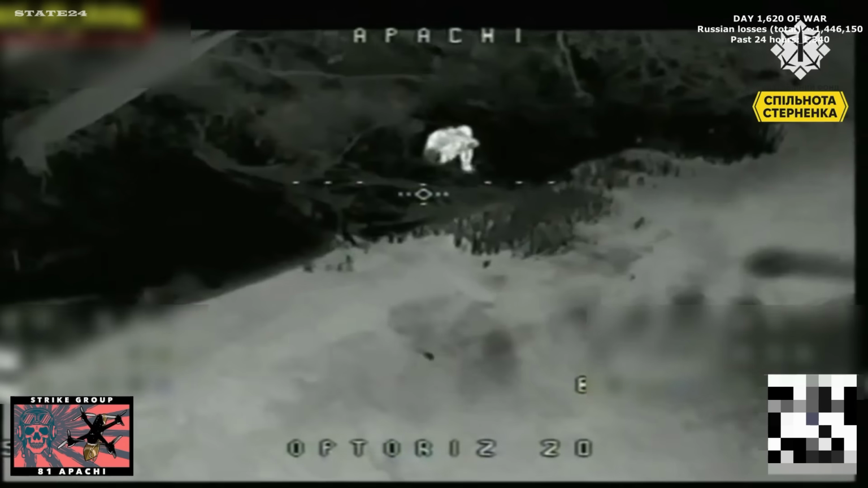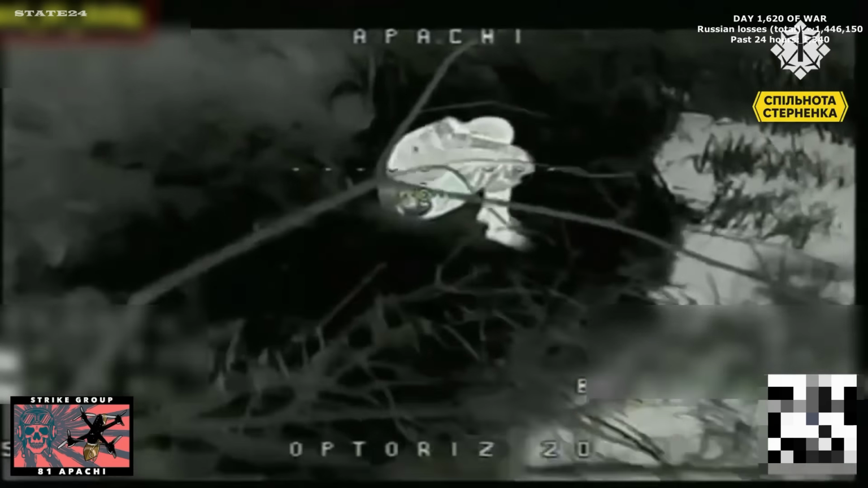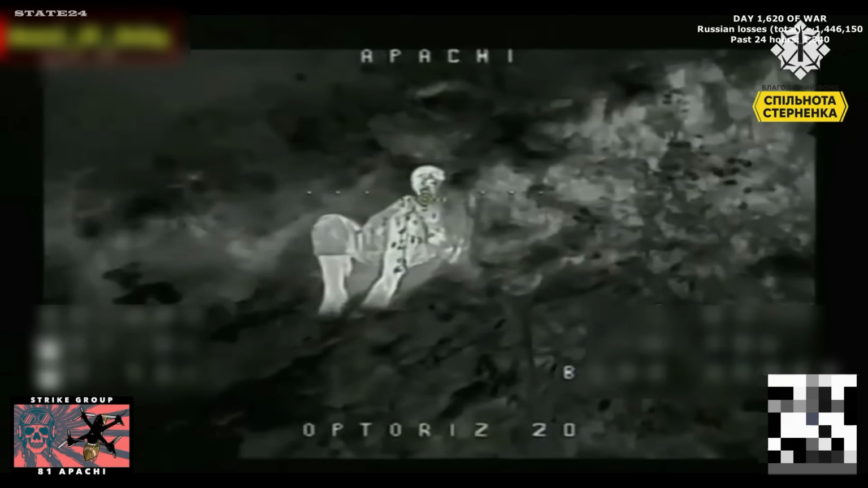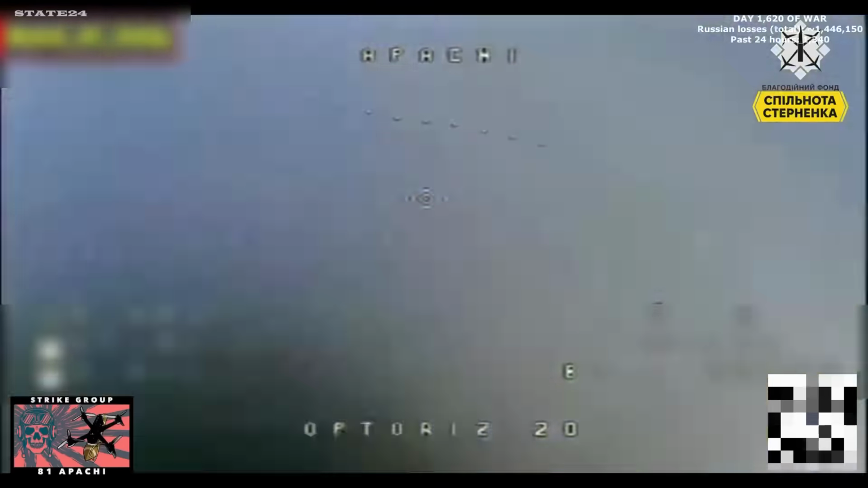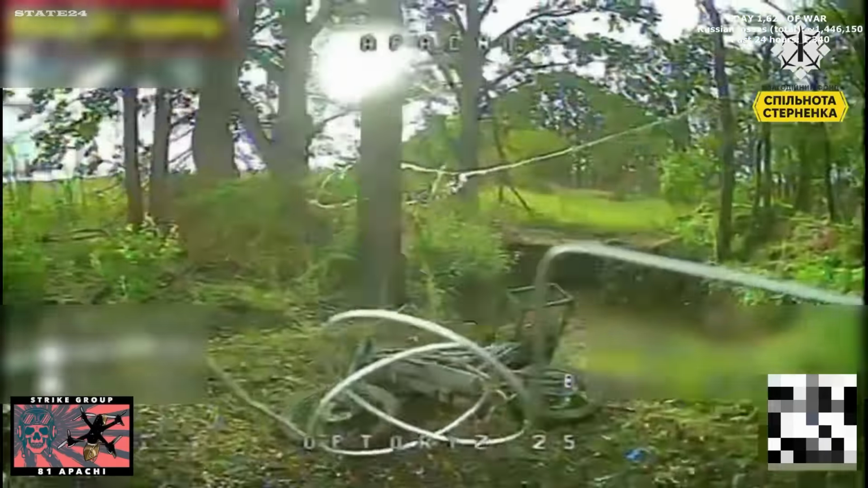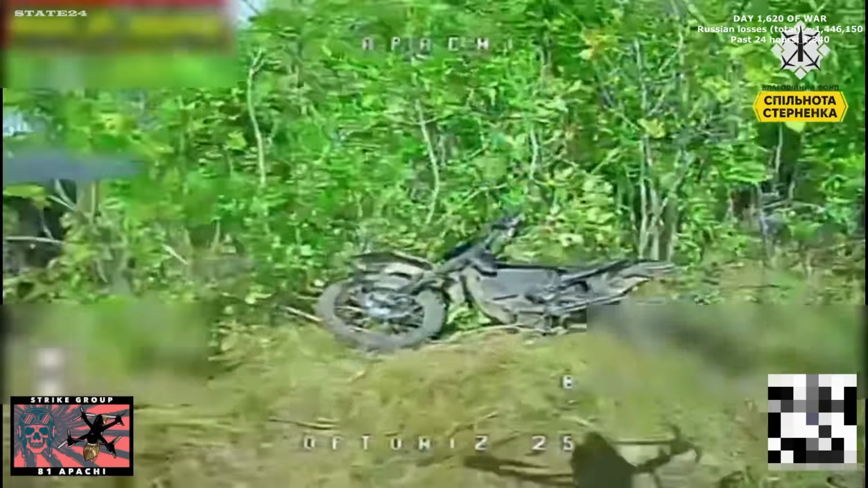Motorcycles, personnel, communication equipment, all targeted in the same operation. The riders Russia depends on for fast movement in this sector, intercepted one by one. The communication systems that were keeping the units coordinated, located, and struck. A position that was functioning before this operation ends it without the ability to communicate, move, or call for support.